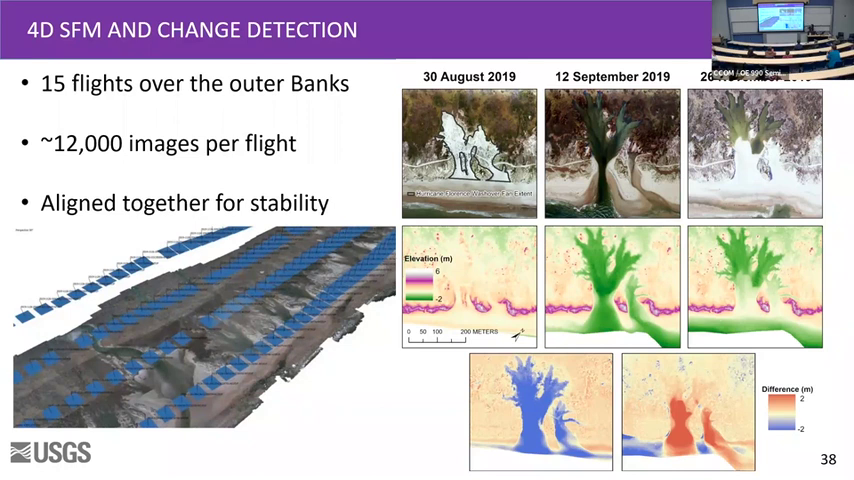So here's just a stretch. We do 4 overlapping flights. It's roughly about 60 to 70% overlap. It's a lot of imagery, roughly 12,000 to 15,000 images per flight, each at about 20 megabytes per pixel. So we're talking about roughly 2 gigs of data per flight, just for the imagery alone. Then we make the ortho mosaic. So this is just an example cutout of the orthos from pre-Dorian, post-Dorian, and then 2 months after.